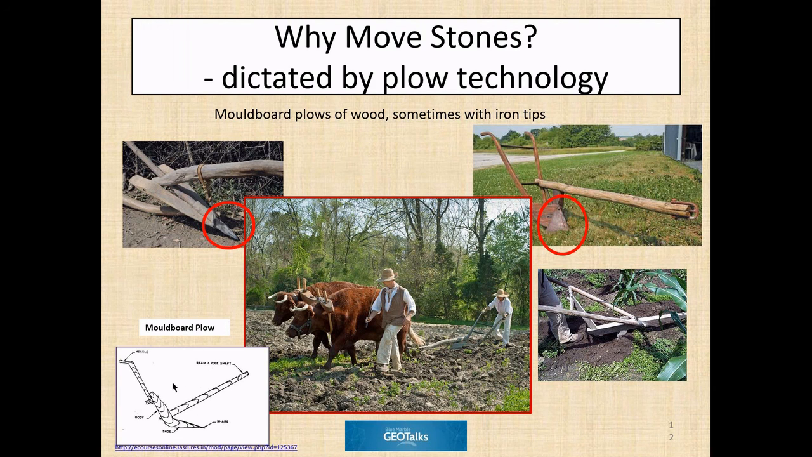And so hitting a stone of any size could damage your plow. Even some of the plows that had iron tips would be damaged. And so this is the way in which much of New England was plowed until the advent of tractors in the 1870s and maybe into the 1890s.